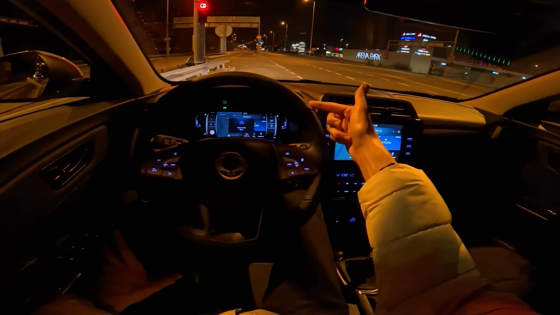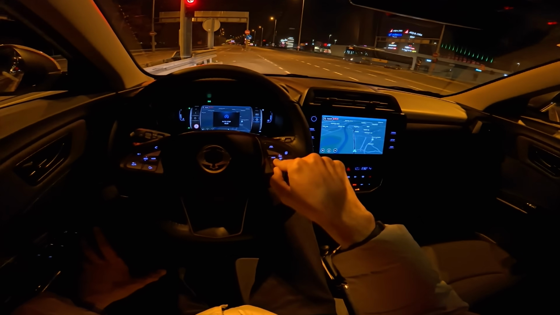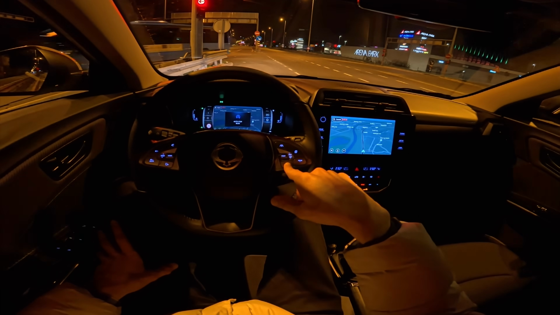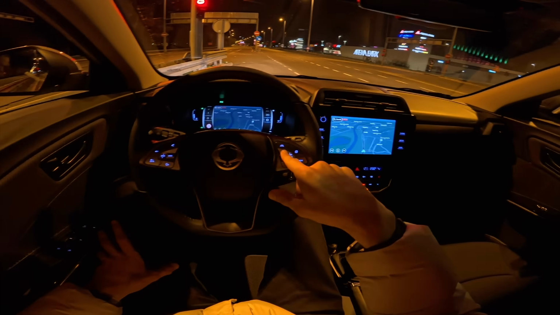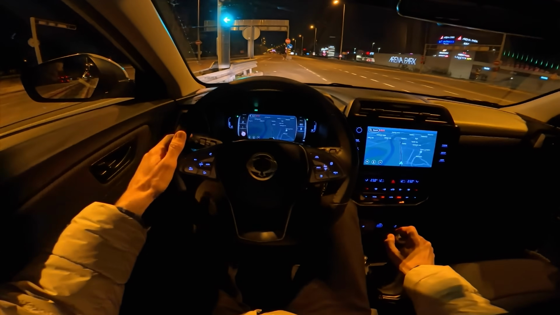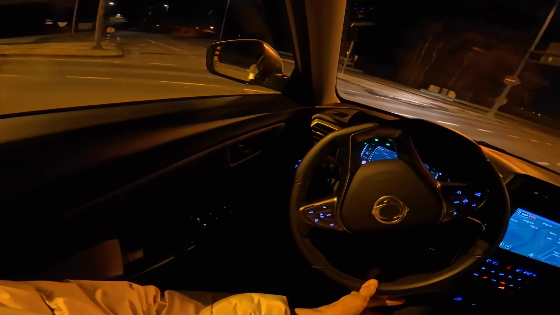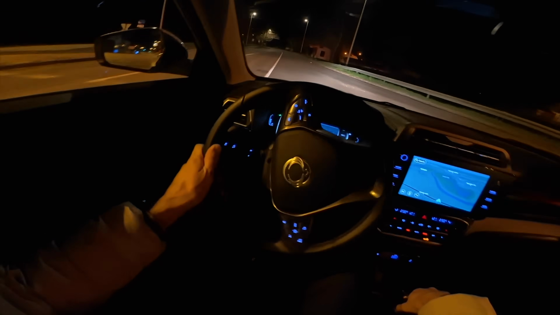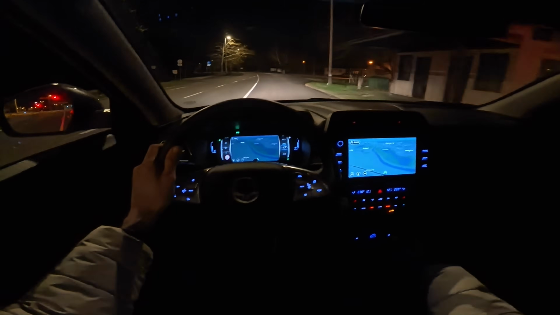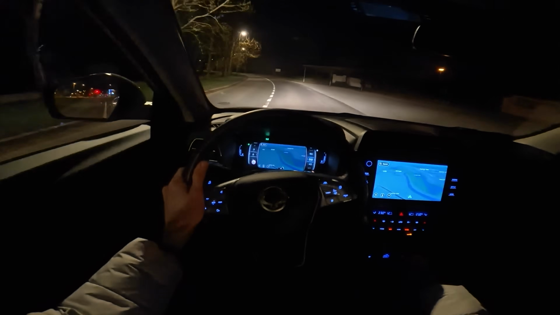But since this is actually mirroring the digital cockpit, it's actually a great bonus, because you can have Waze or whatever from Apple CarPlay on the digital cockpit. That's usually in some premium brands an extra option. So wow, this is a really nice surprise.